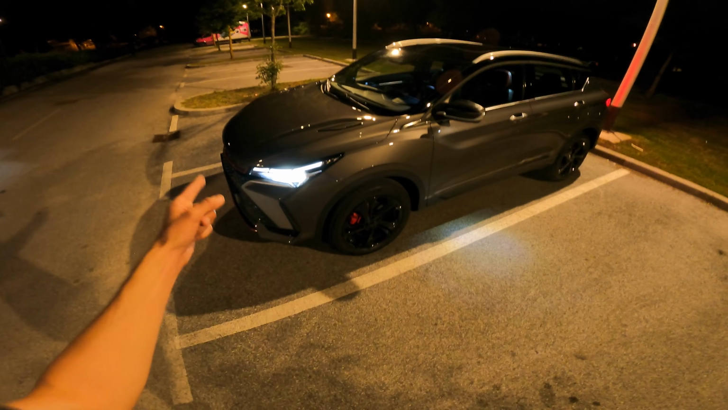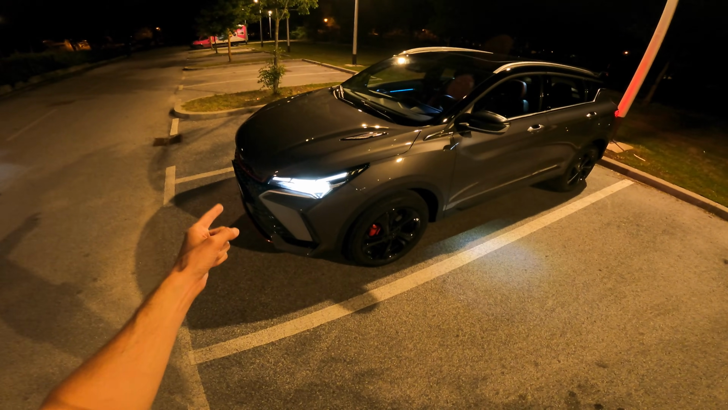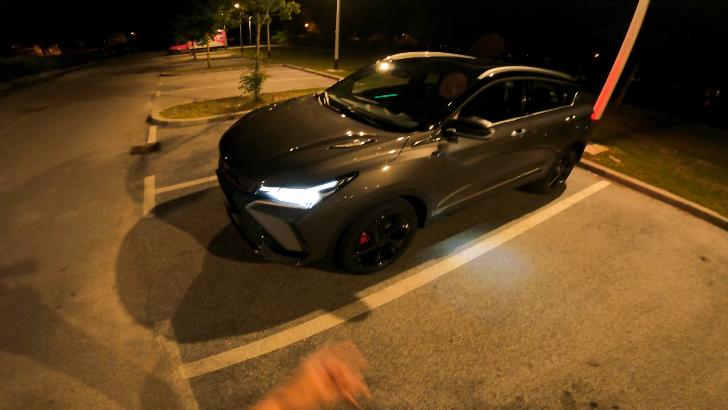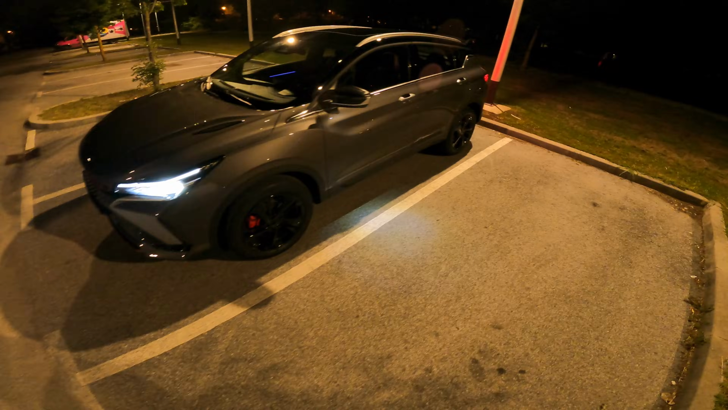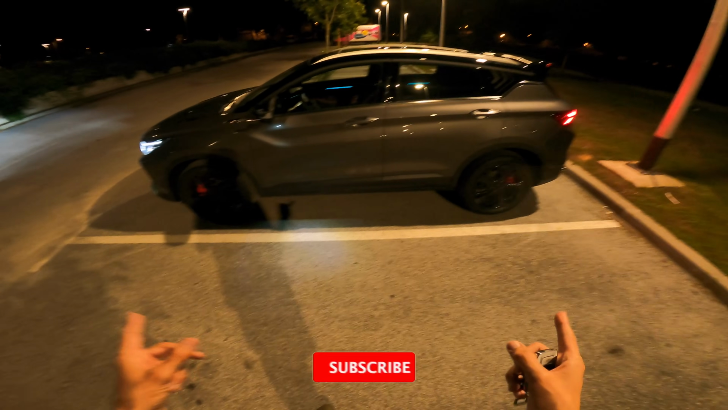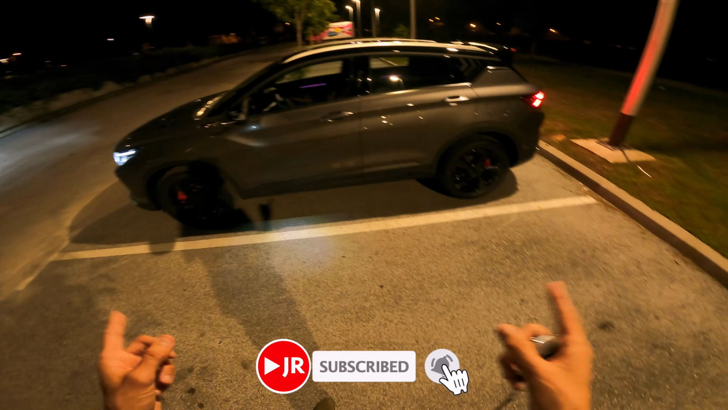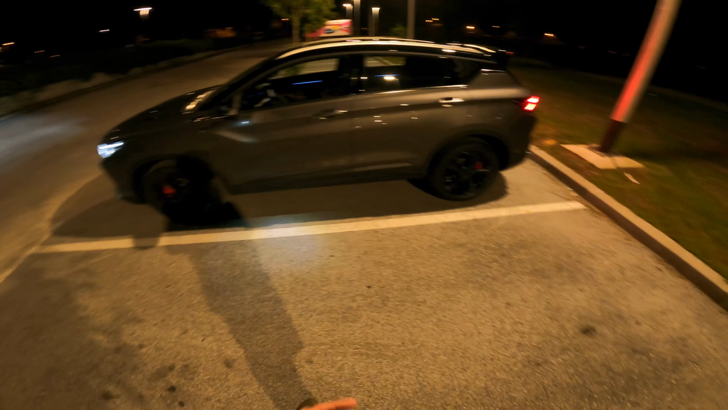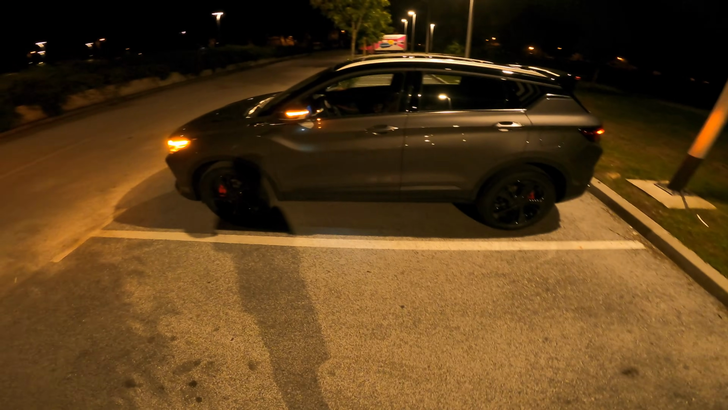Now, inside is the 1.5 liter turbocharged 4-cylinder petrol engine producing 172 horsepower, front-wheel drive, sitting on 18-inch alloys. This trim is called Flagship. There's Flagship Plus, where you would get silver/black alloys, and you would get lavender color.